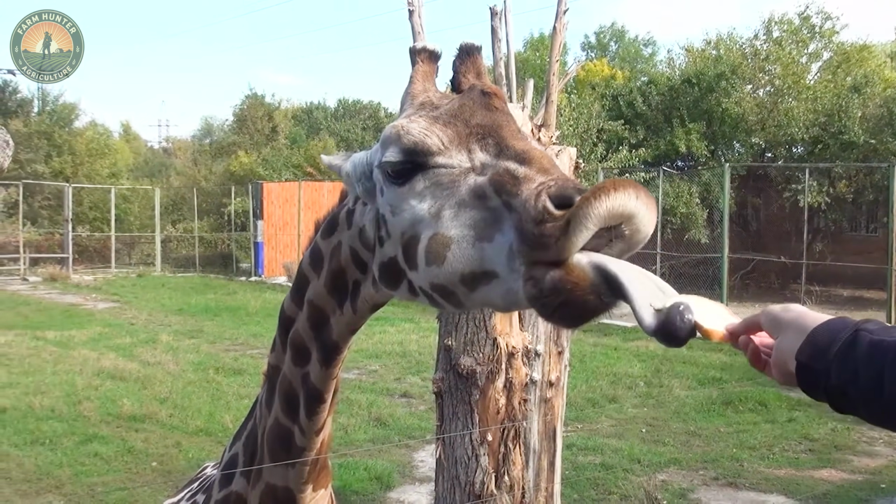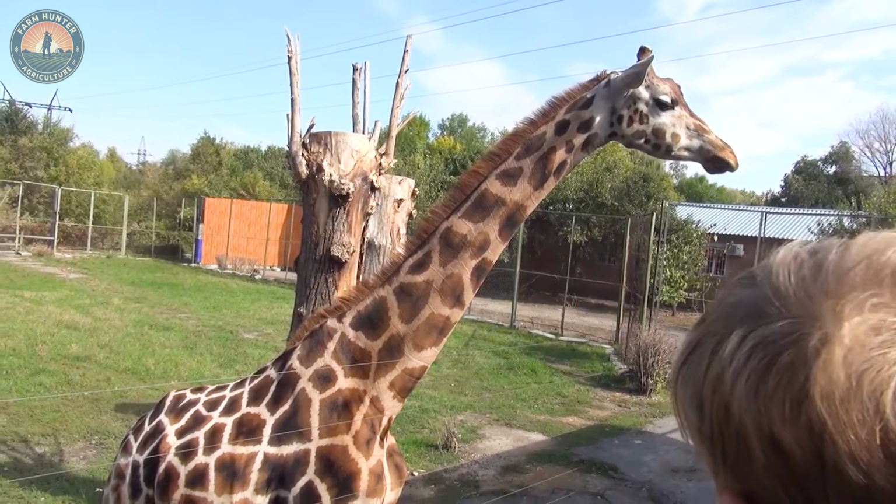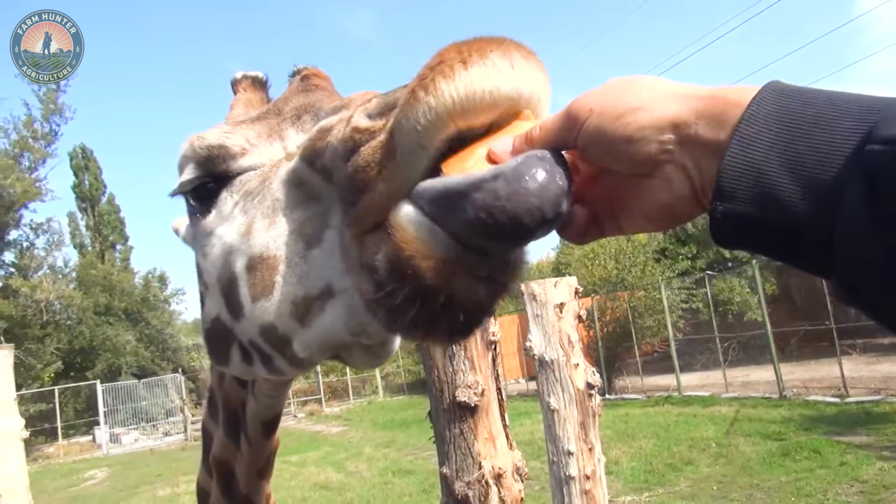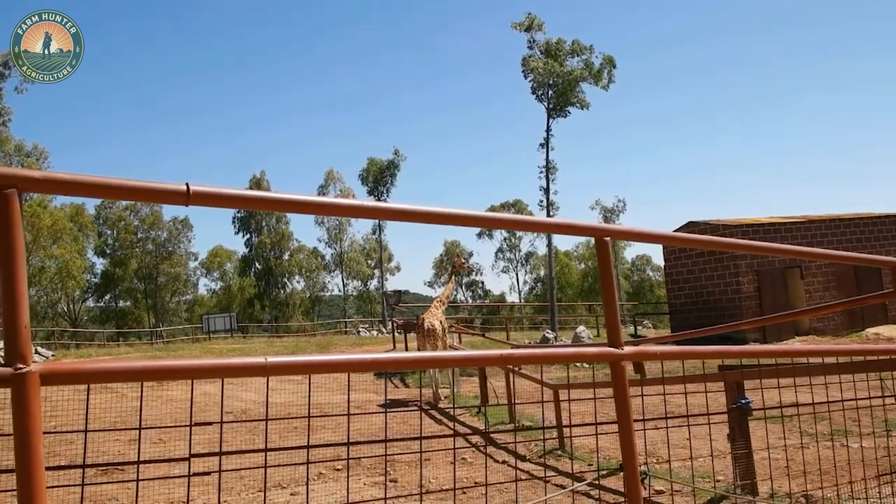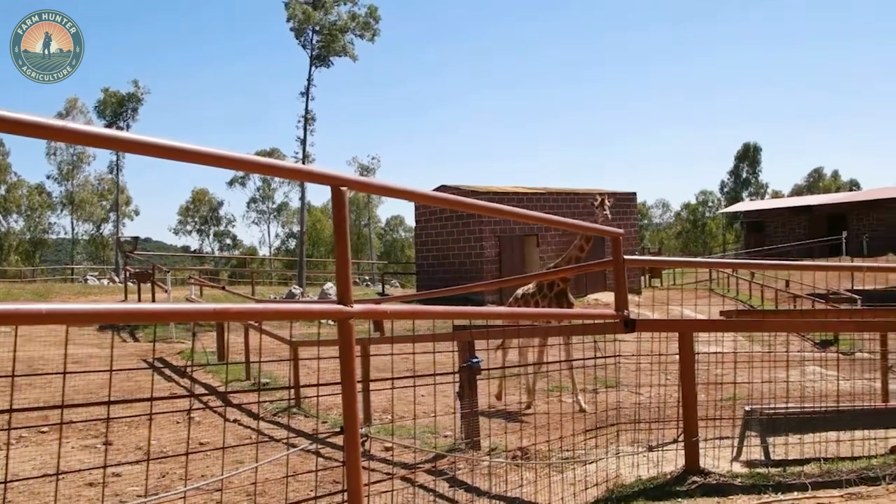Promoting ecotourism as an economic alternative gives local communities a real incentive to protect their natural surroundings, benefiting both people and wildlife. By prioritizing the welfare of giraffes, we create opportunities for coexistence that support all parties involved.